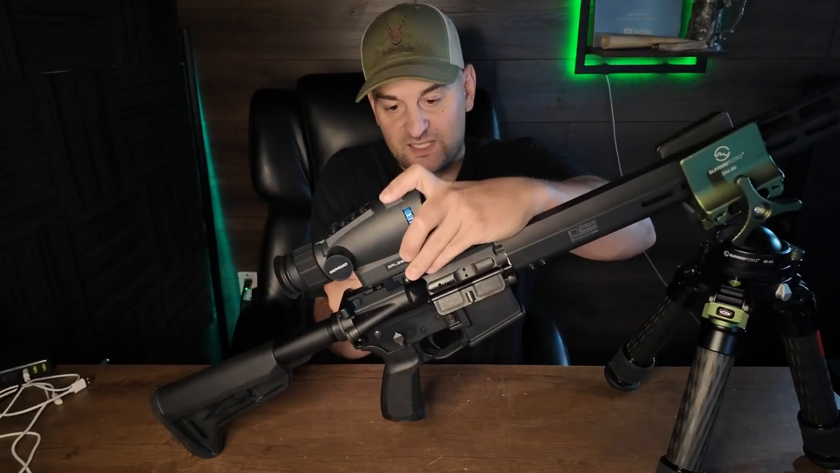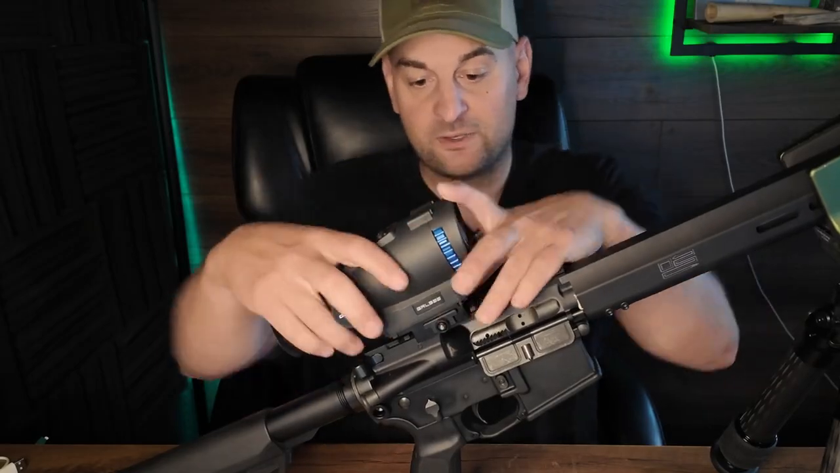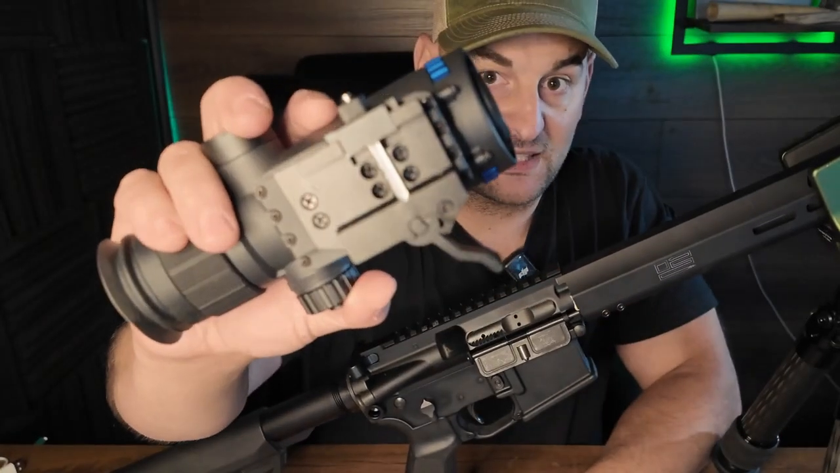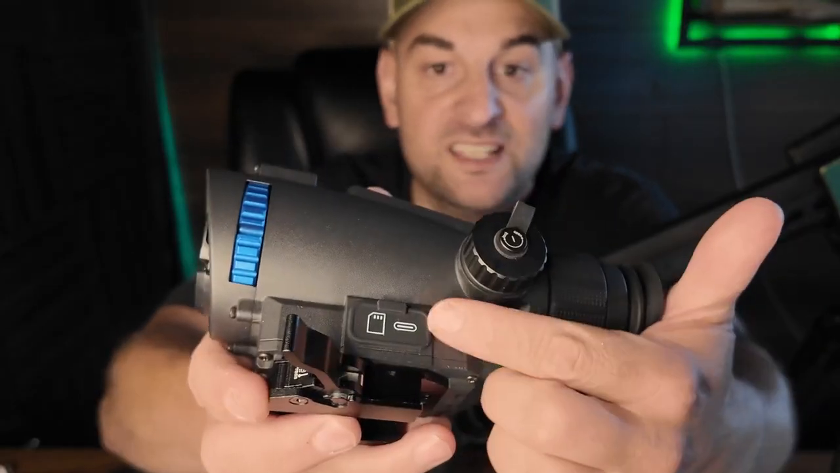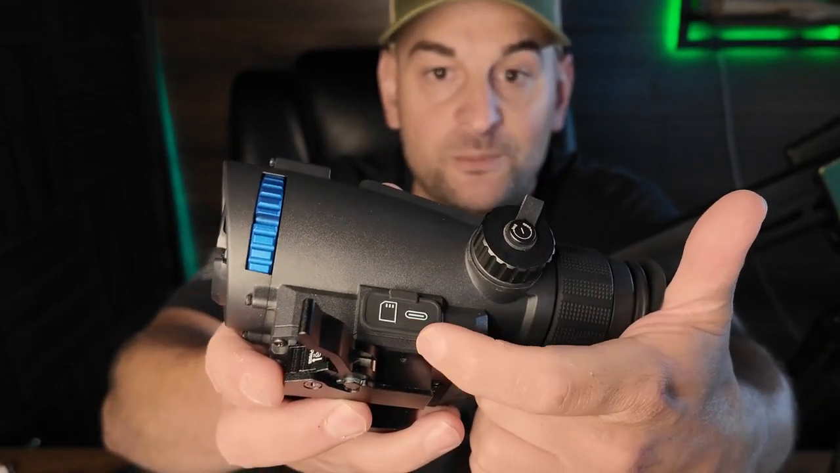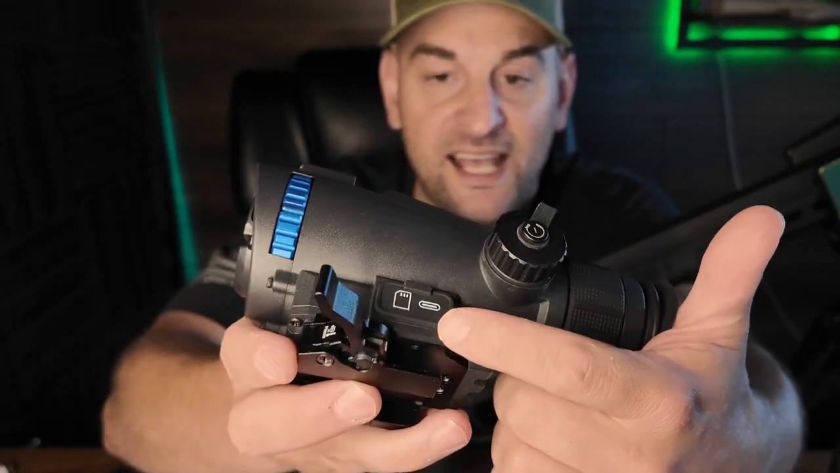What I like about this is it comes with a quick throw lever that mounts to any standard width Picatinny rail, and it's a locking throw lever. Here on this side, it takes a micro SD card up to 64 gigabytes and has a port for USB-C that you can use for data transfer and charging.